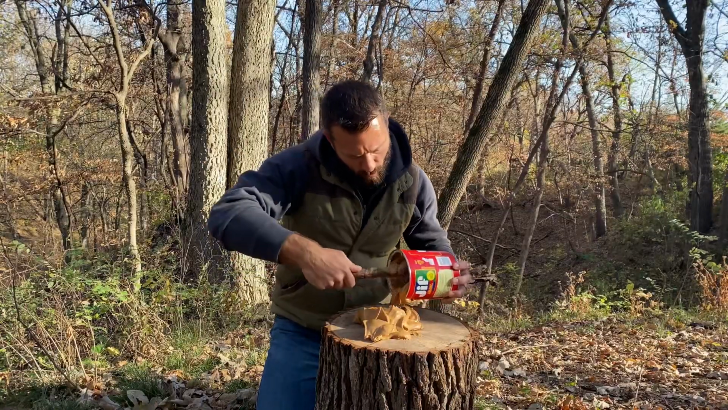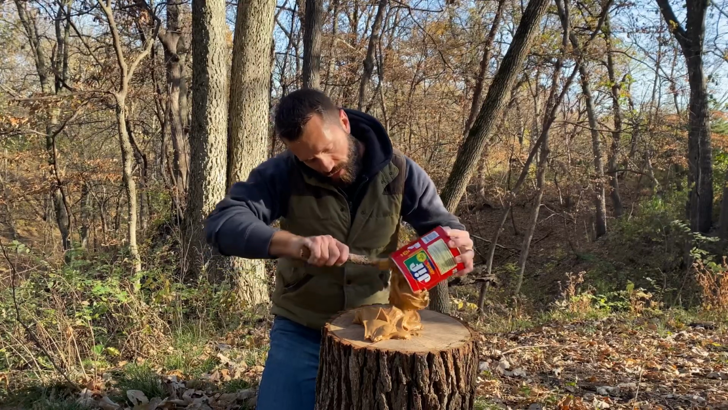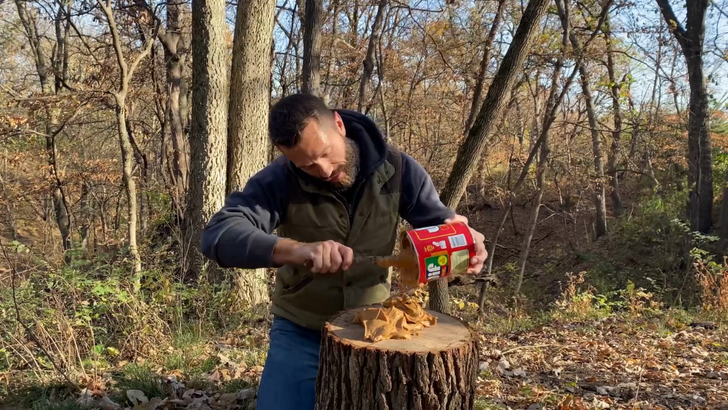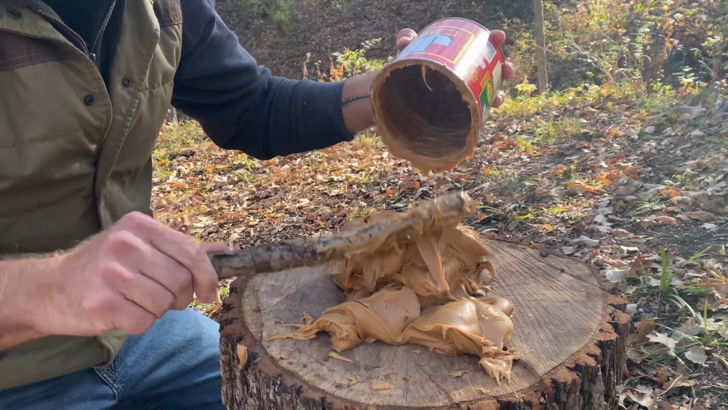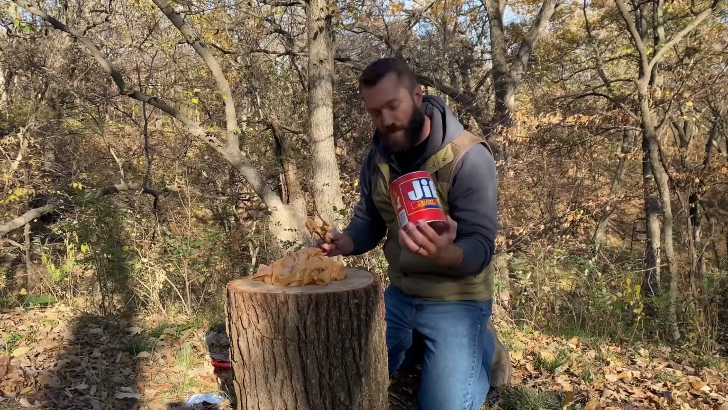Now, if this just doesn't work, I don't know what will, but this has got to be a delicacy for these guys out here. All right, just like that, we are done. We got pretty much the whole thing cleaned out.